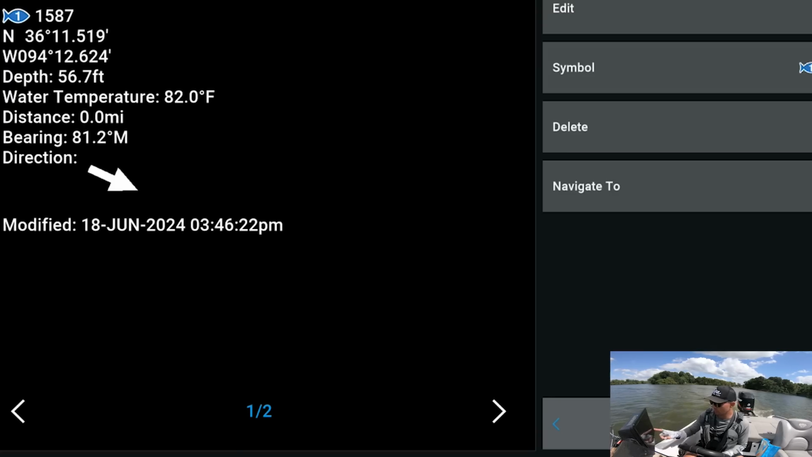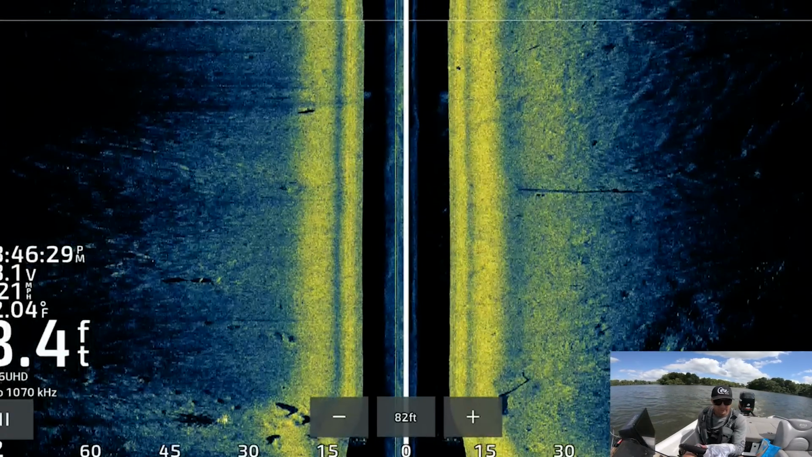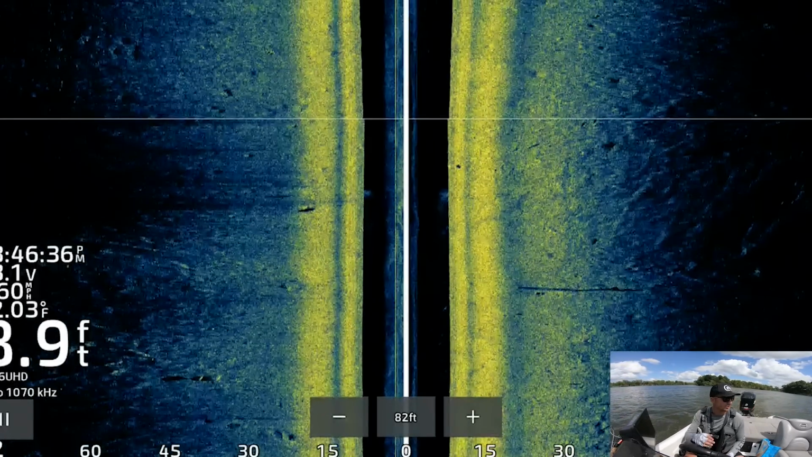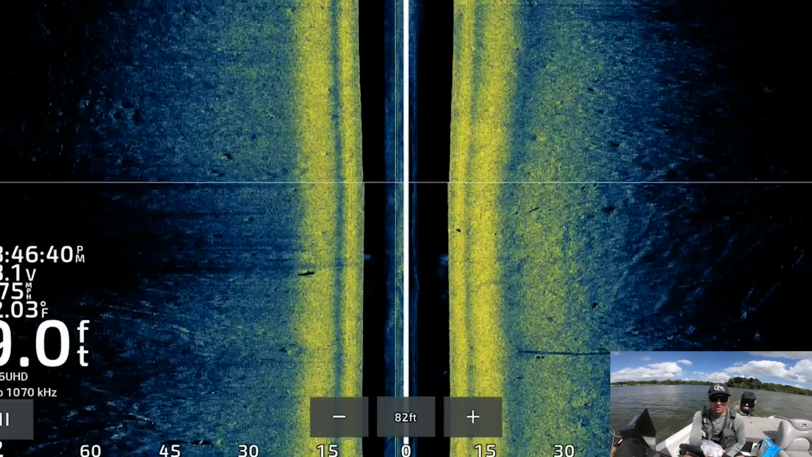I'm just gonna mark that with a 1 fish symbol just to see. We're gonna keep rolling though. I know there's several brush piles in this area. I just don't have a strong feeling that there's a ton of good brush piles out here right now. There probably only is going to be 1 or 2 that's holding quality fish.